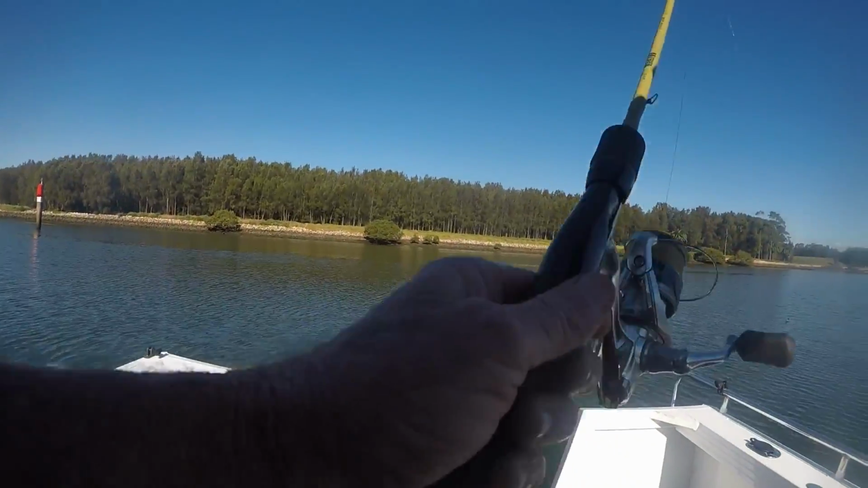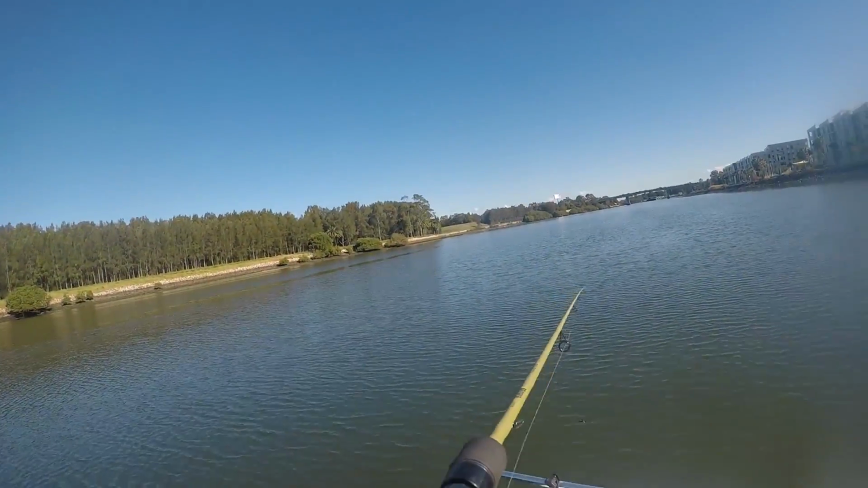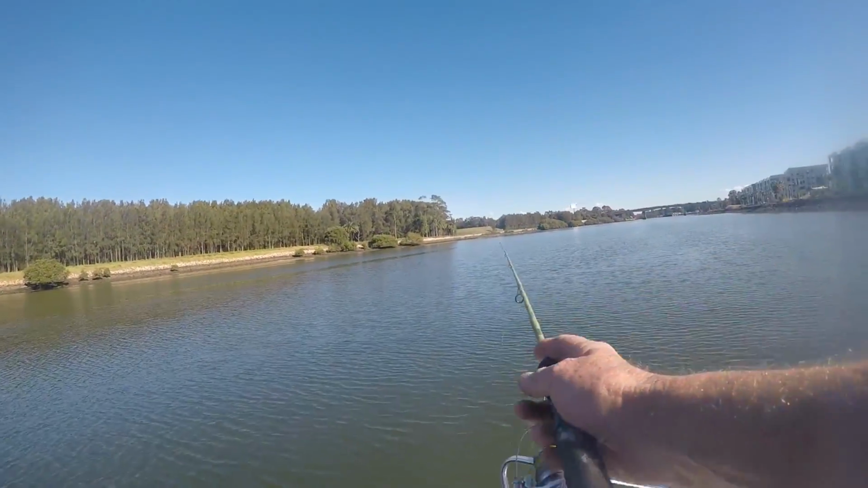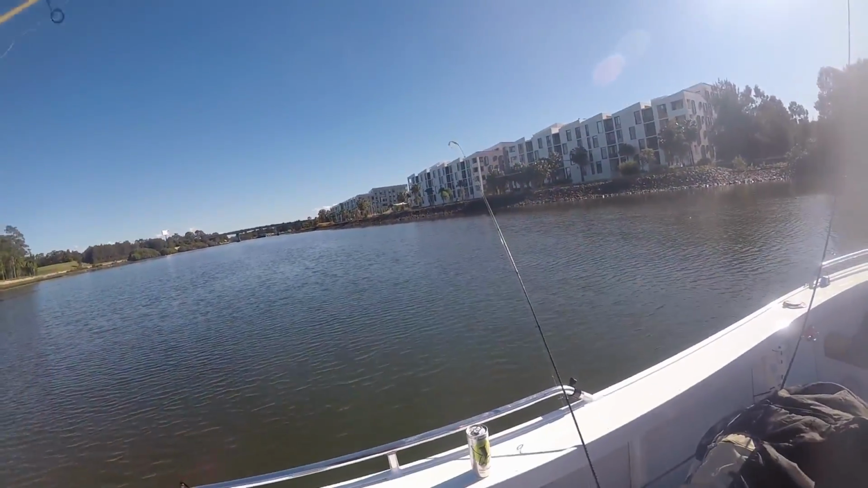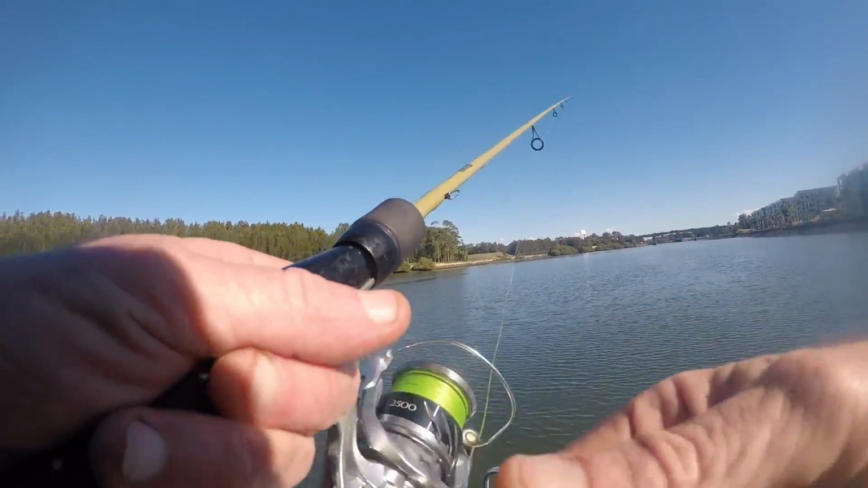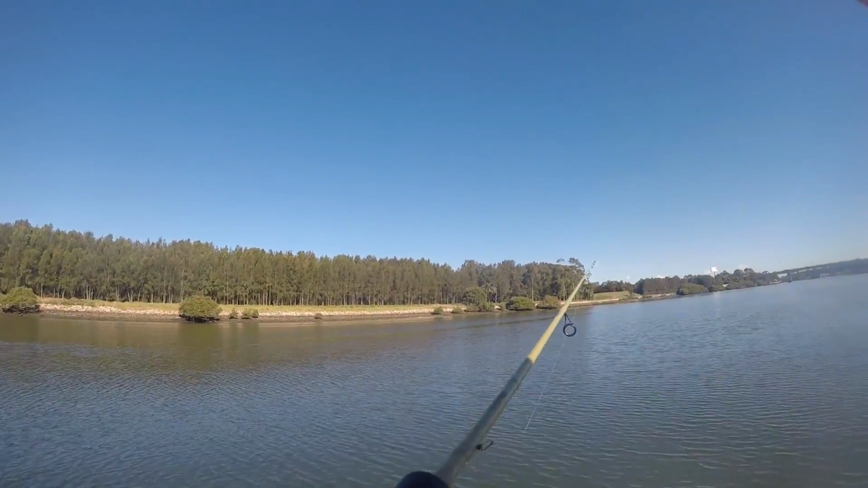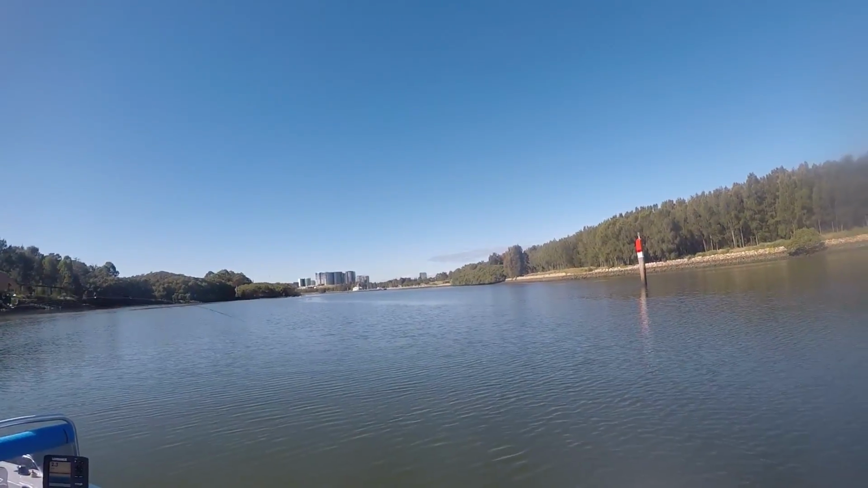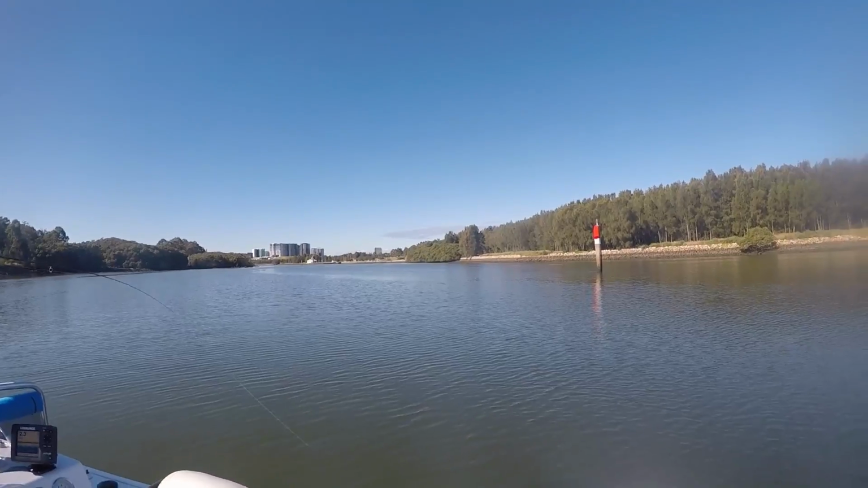Flathead poo all over my hair. There were fish coming up on that sounder just then though, so hopefully there's more than just him. You might want to swing around and drive to that pole. Getting skull drag, whatever it is. Another flathead.